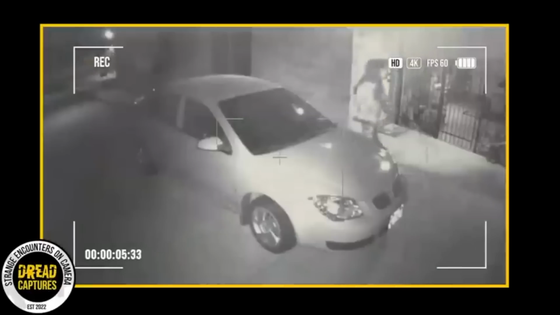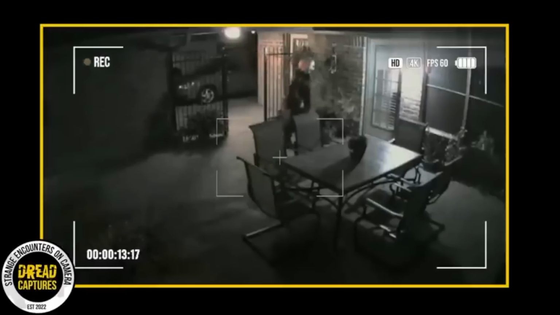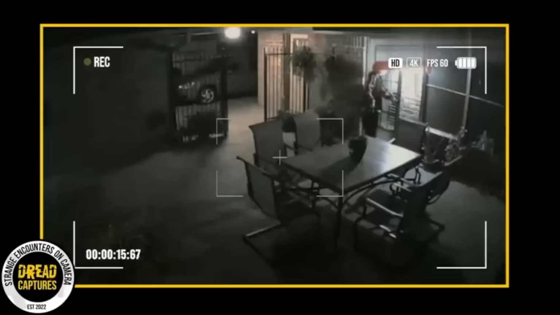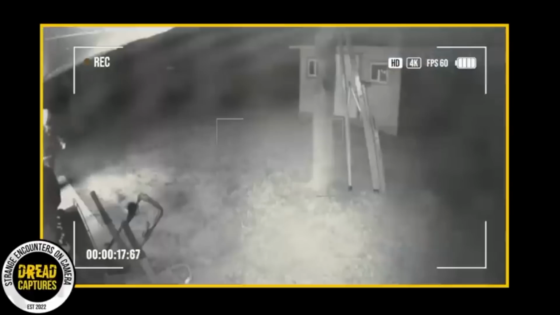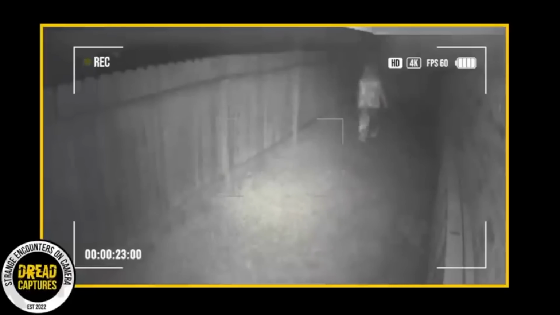But the creepy events didn't end there. More footage shows the man wandering around back, going around the property, searching for another way inside. He eventually gets to the back door and makes another unsuccessful attempt to break in. After exploring the backyard without any luck, he finally just gives up and leaves.